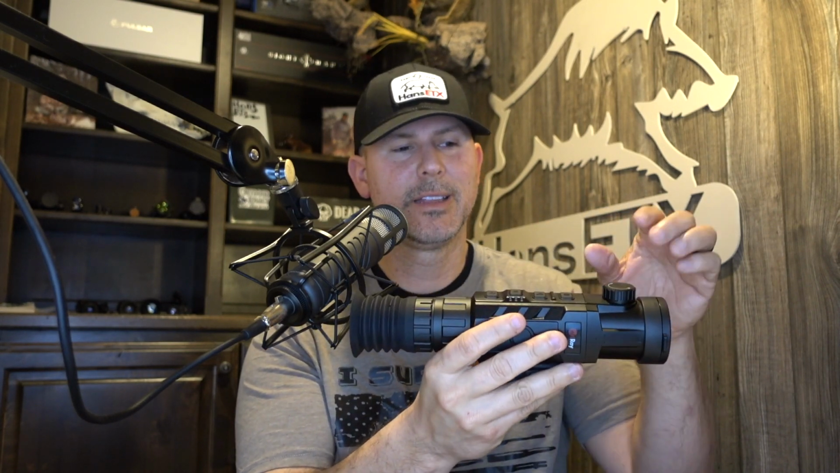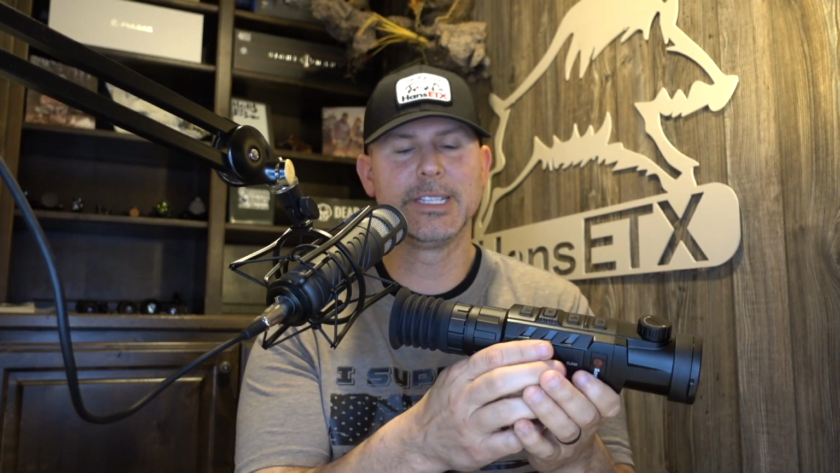It's got multiple rifle profiles, zeroing settings, reticles, different reticles to choose from. The ambidextrous design up here of the buttons, the raised button, makes you aware of where you're at on this fingerboard whenever you're trying to work it at night. I mean, just the whole design of the scope I'm a big fan of.